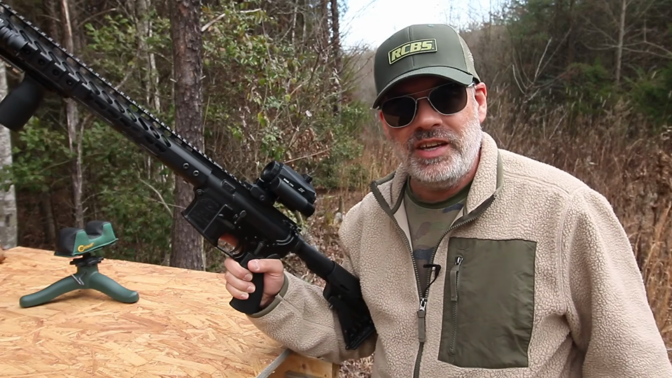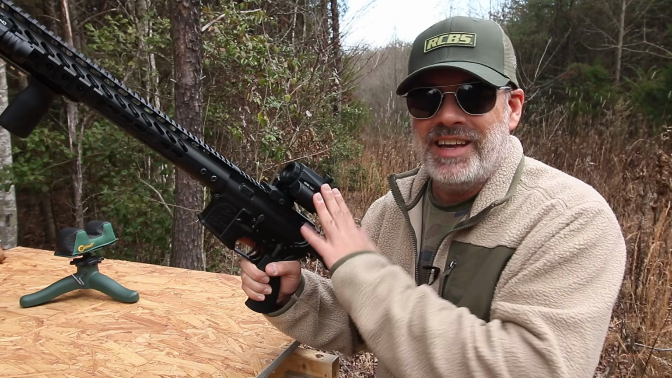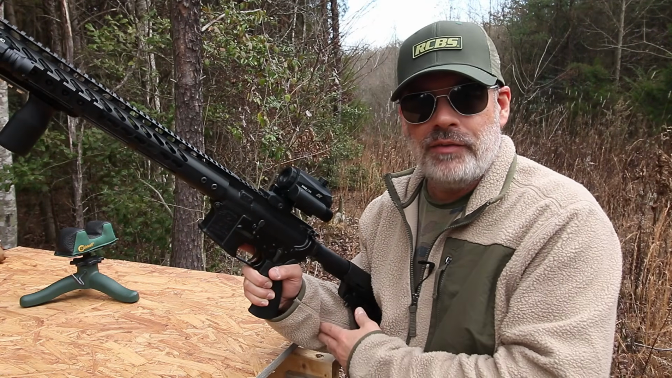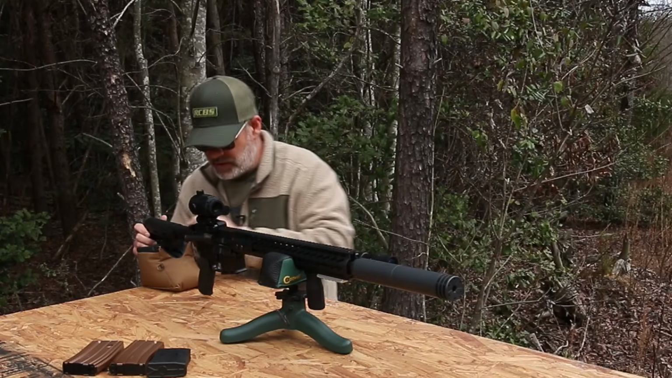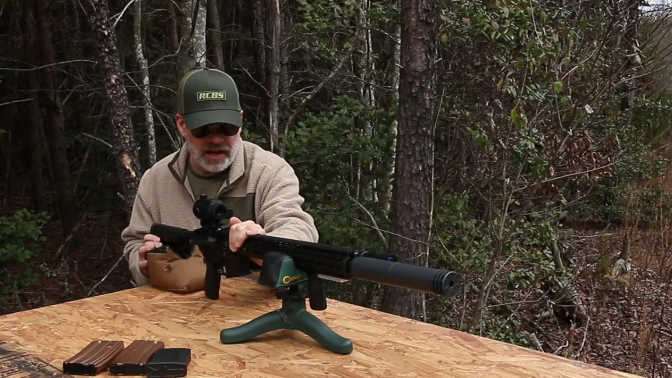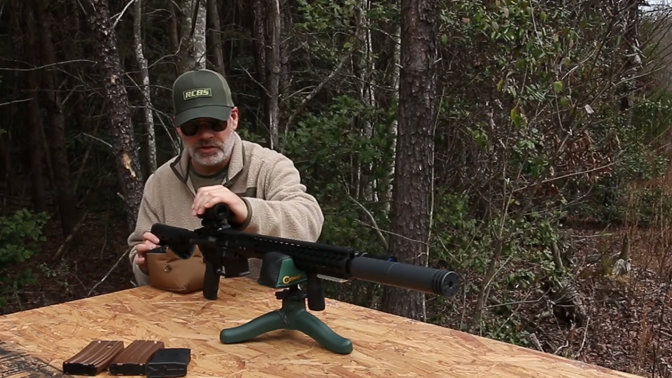This is a D&T C200. It is a night vision scope, it is a red dot, it is an action camera, and it is a flip to the side magnifier. The rifle I have this mounted on is an Anderson Manufacturing 300 Blackout with a 16-inch barrel. Of course, the optic right here.